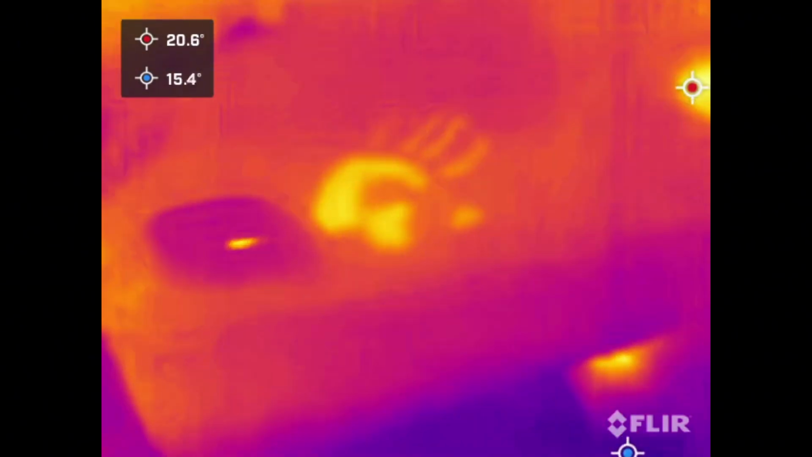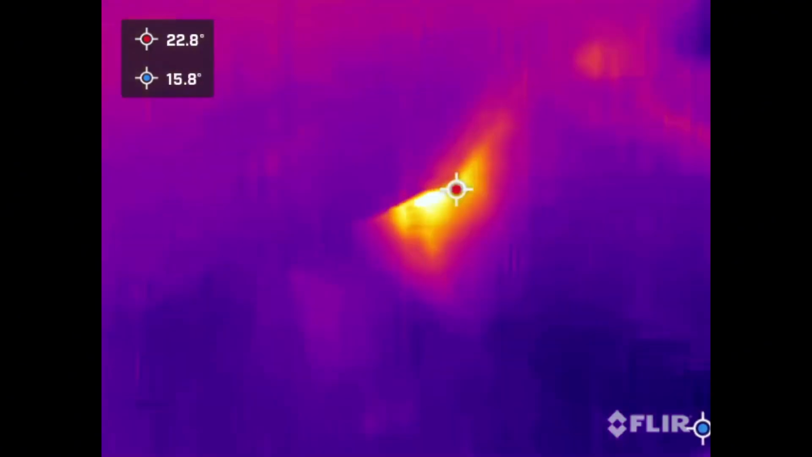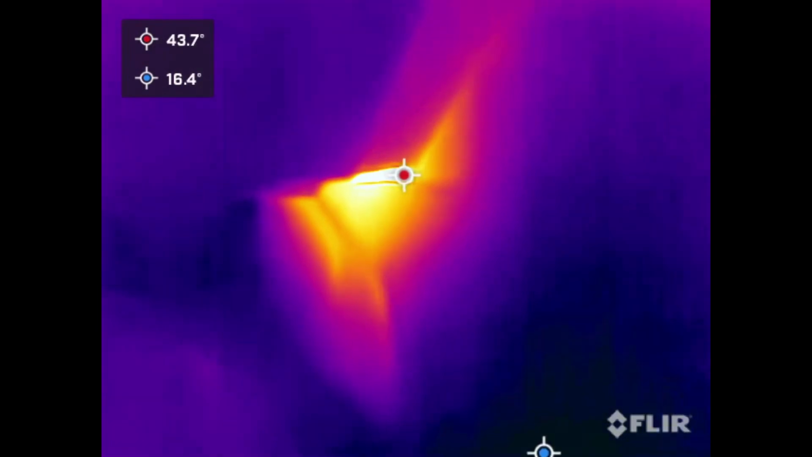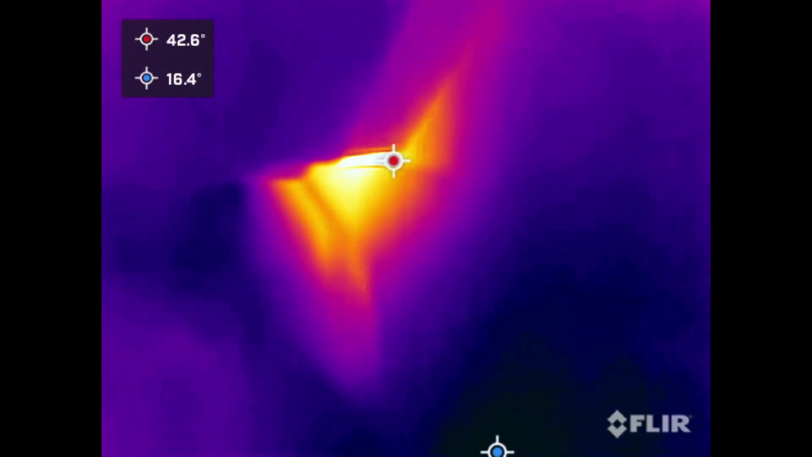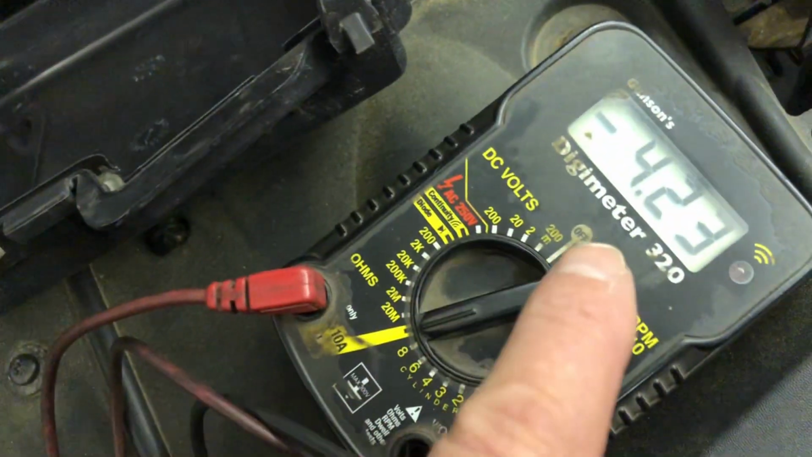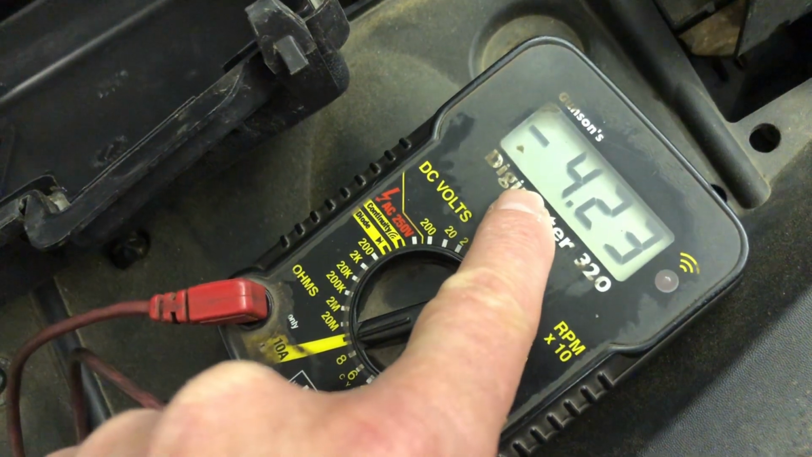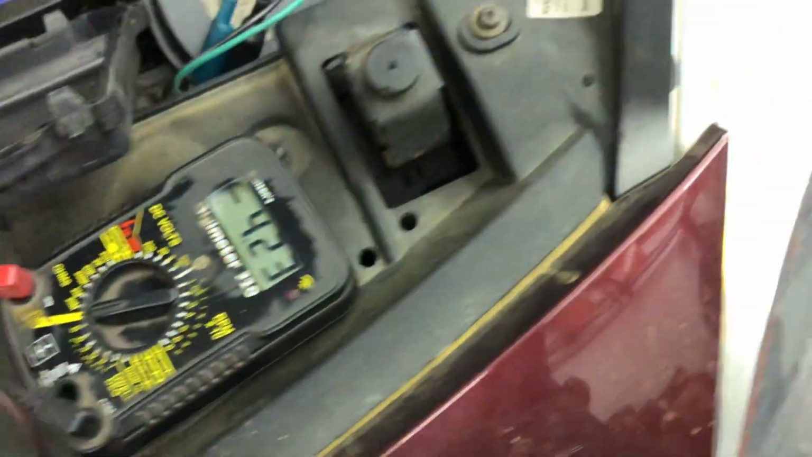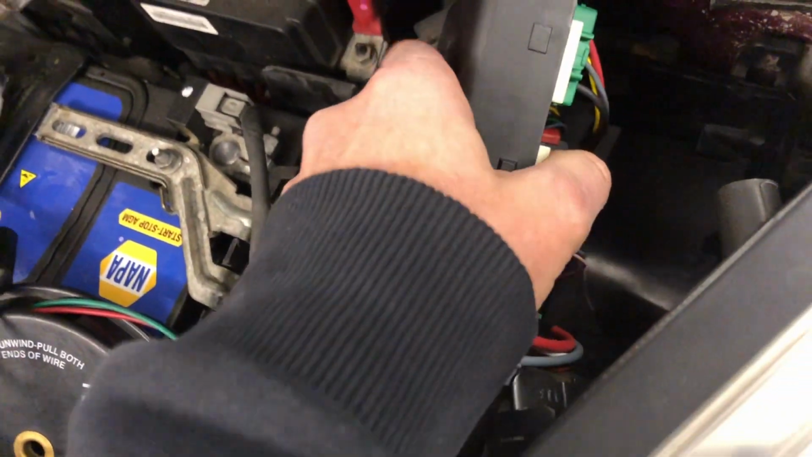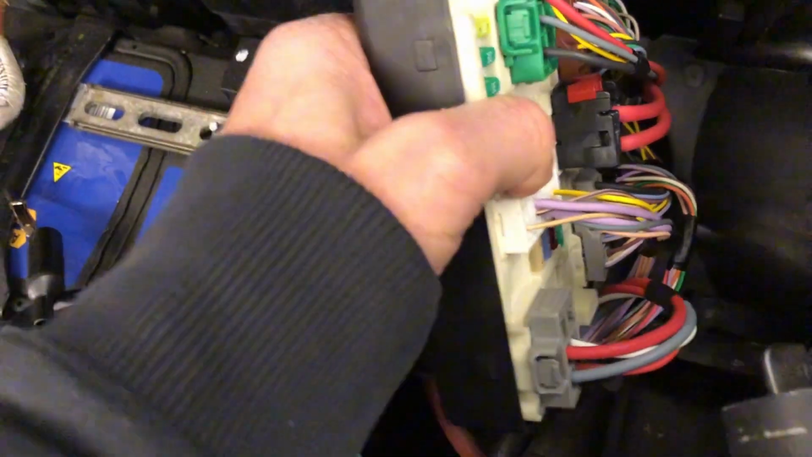It's amazing, isn't it? So it would look like we have a big glow coming from under there, coming from the heater matrix. Now, we've let the car go to sleep because I opened the door and woke it up. Now, we're still on 4 amps. Now, 4 amps is quite huge. This is what I was saying about the fuse box being an absolute pain to get to check fuses.